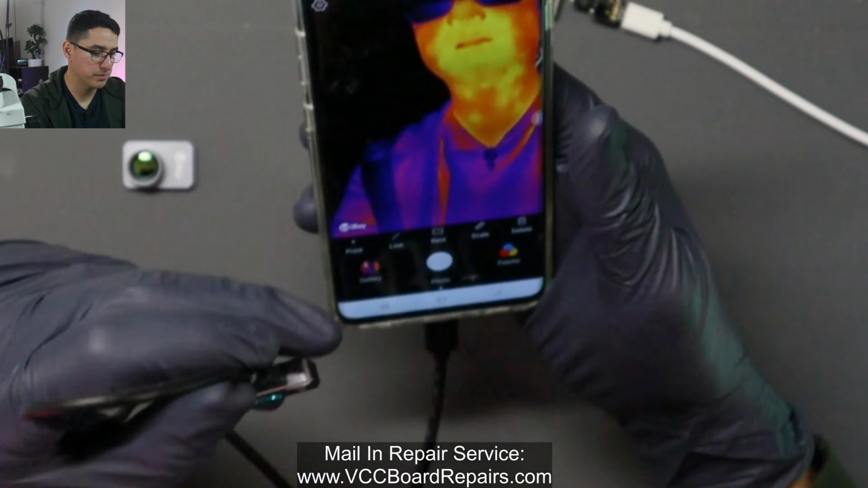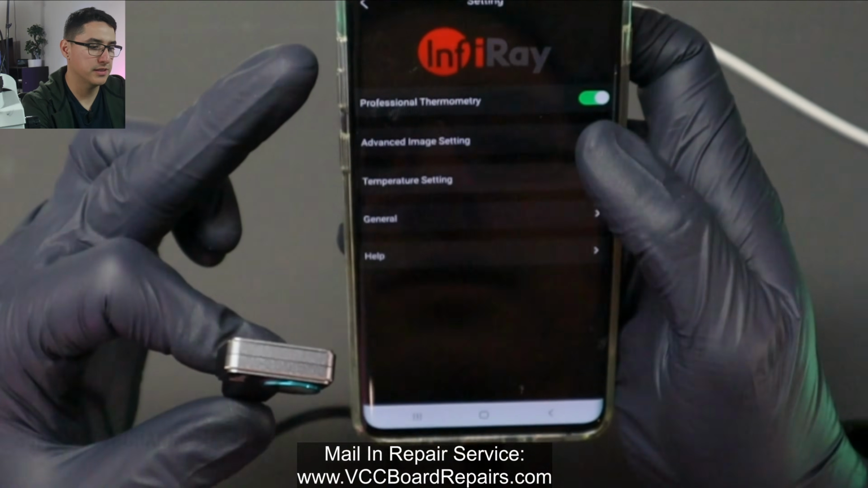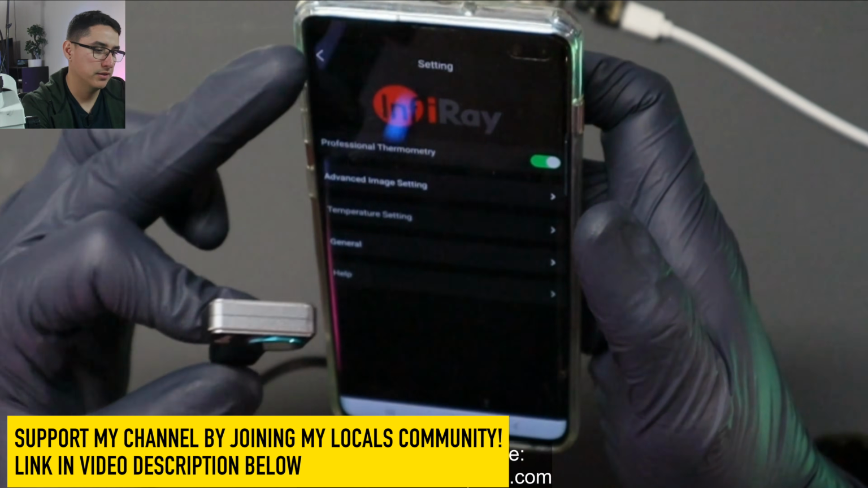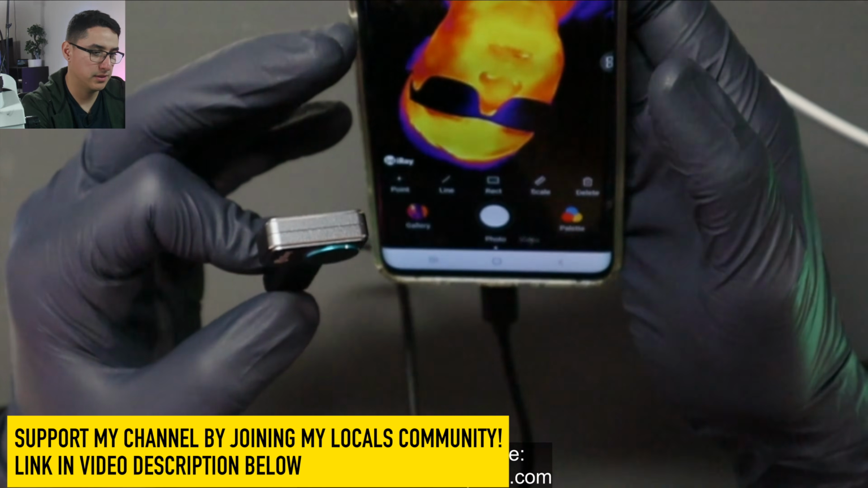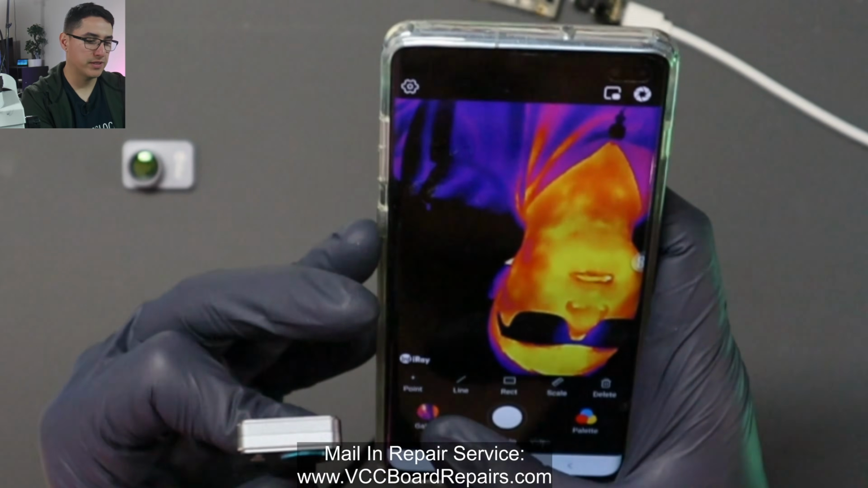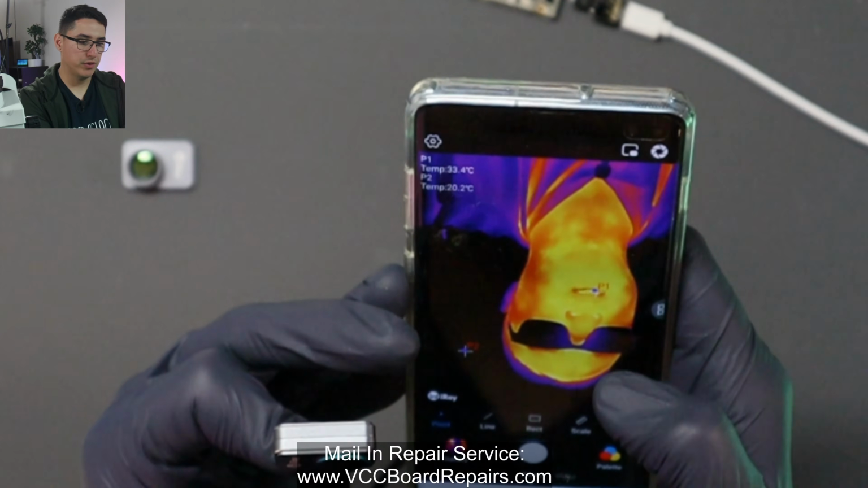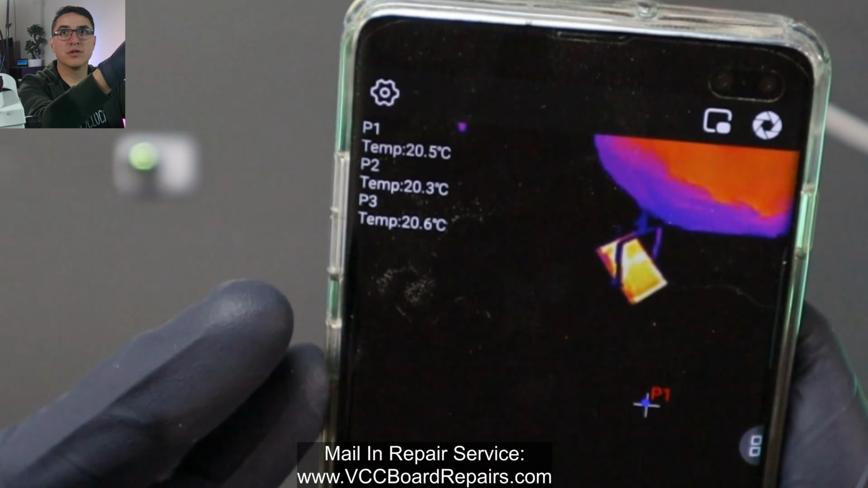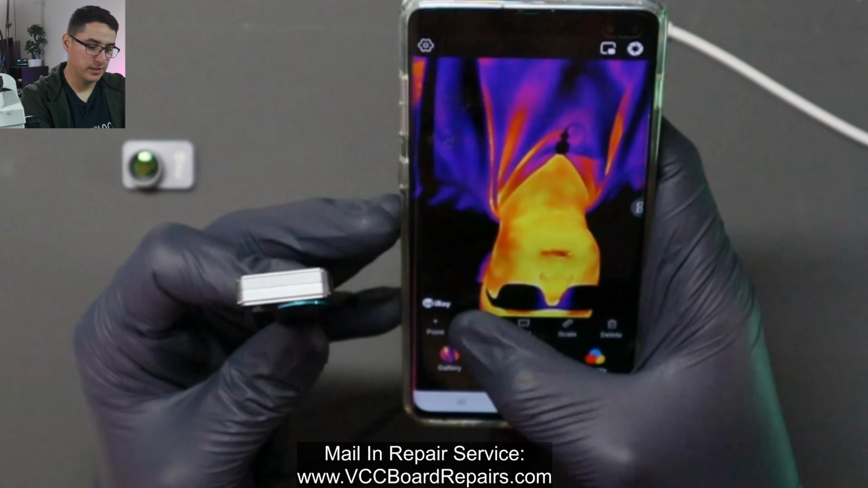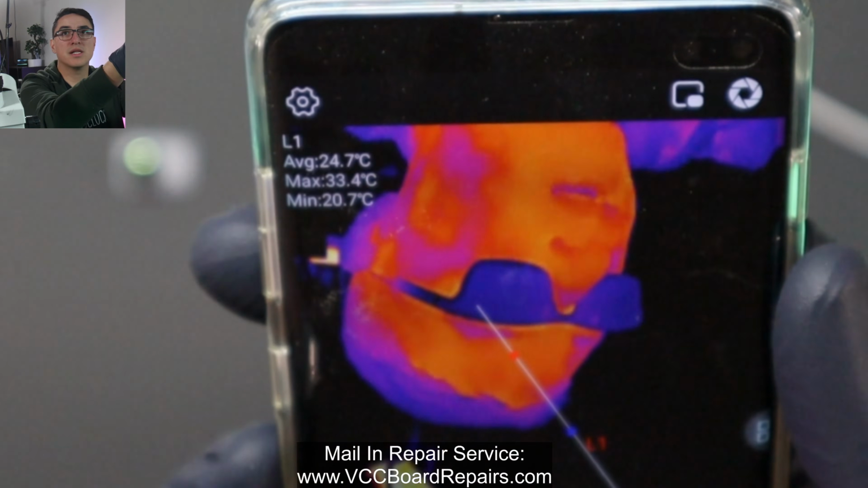So let's go through some of these settings. All right, so I'm currently in advanced mode. So you turn that on here in the settings, professional thermometry. All right, you guys can go ahead and make fun of me there in the comments about that. But here in the bottom, there's a few different settings. So if you want to display different temperatures on the screen, you push a button and you can tap different points. So on the upper corner, you can see the different points and their different temperatures. And you can click delete. If you want to do a line, it gives you readings across that line.